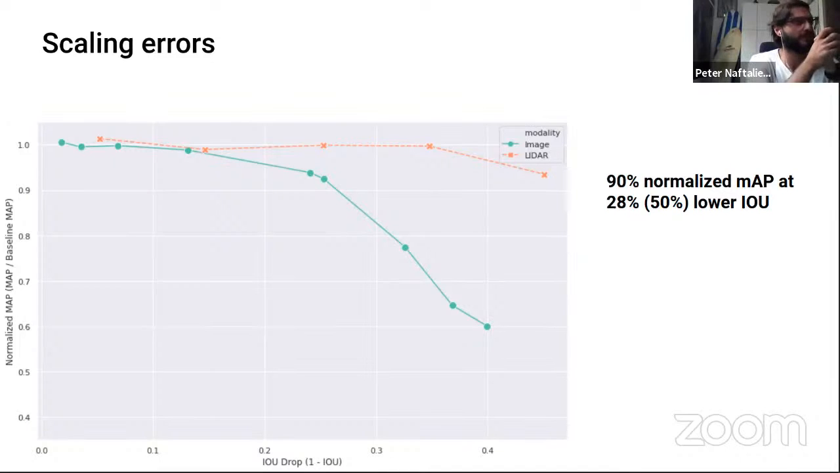I have a question about this. So if you add in half of the annotations are errors, it almost doesn't lower your accuracy. It doesn't sound intuitive.